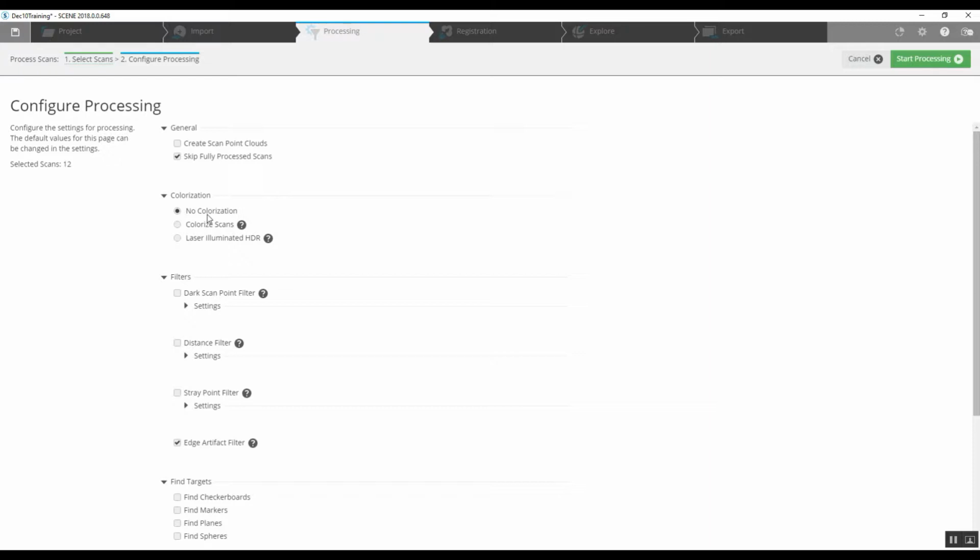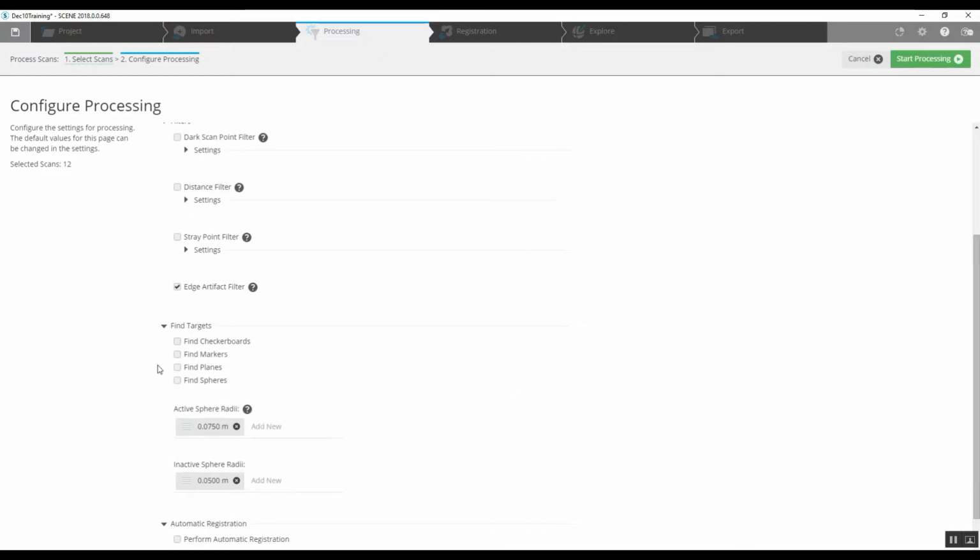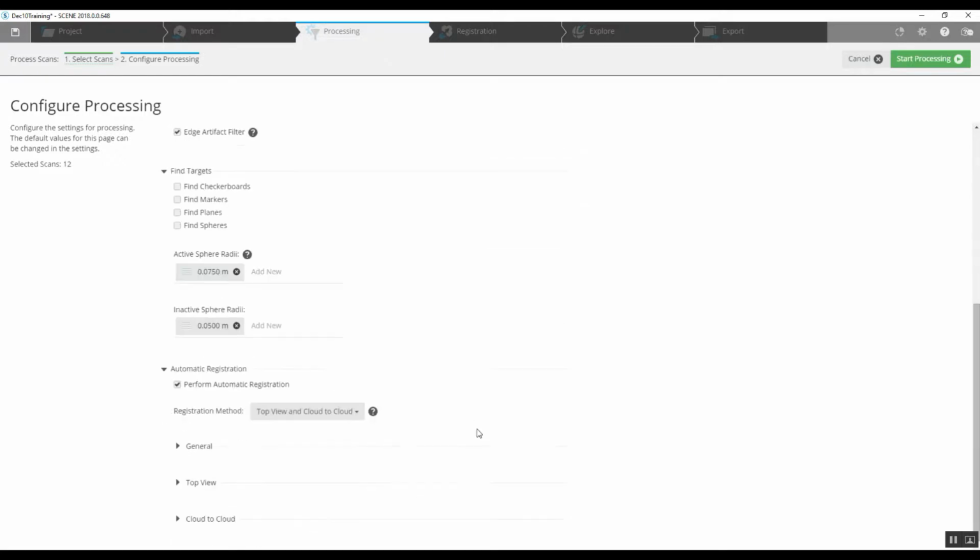So we're going to first put the scans together, do any kind of measuring, or take a look at our project before we add the color to it. Once again, here are our options. If we were to use targets to register the project, you can check here for checkerboards or here for spheres. But even though we have checkerboards in this scan, we're going to just come down here to the bottom, perform an automatic registration.